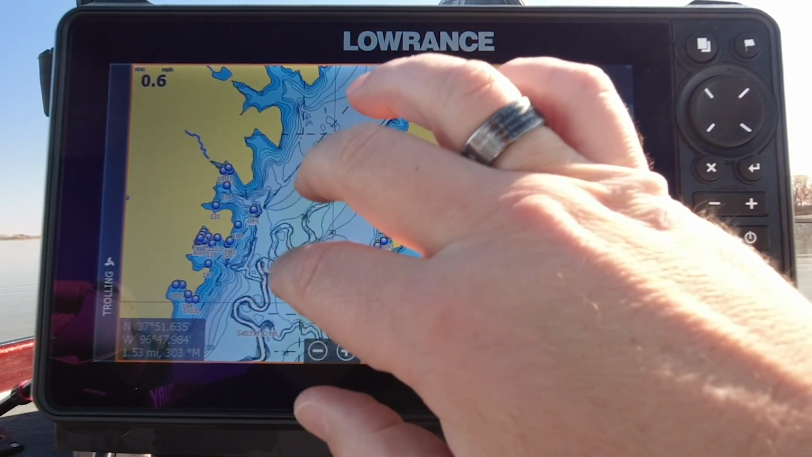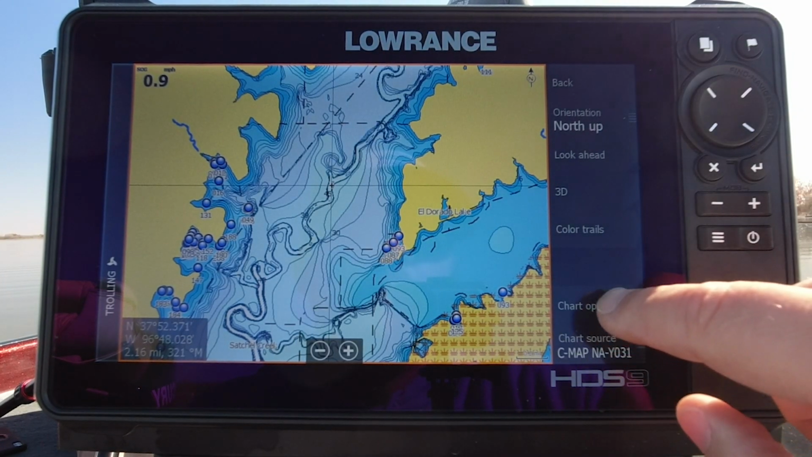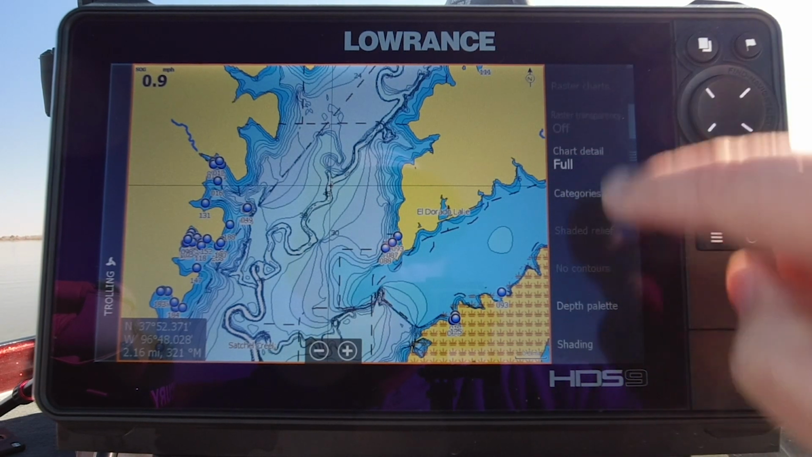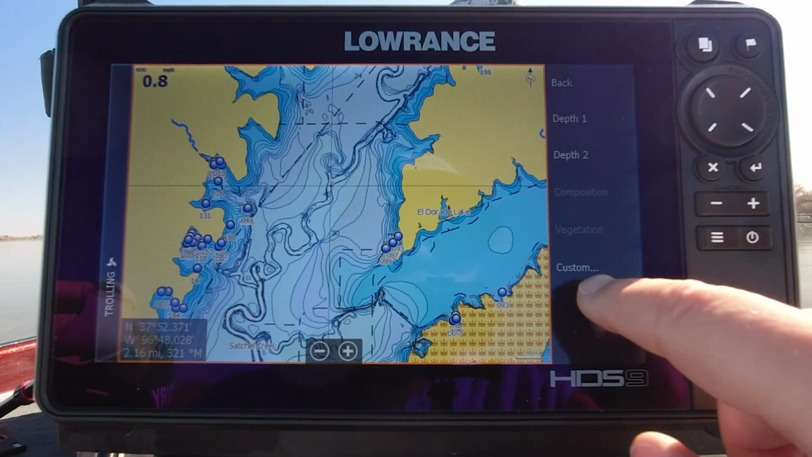We've got a lot of contour lines, but what we're going to focus in on is our depth shadings so that we can go through different ranges of depths and color them how we want to. So we're going to show you how to do that here on our unit. When we go over here to chart options, we're going to come down here to our shading, and it gives you 2 presets, so a depth 1 and a depth 2. Those are our 2 that we can go in and adjust. So we're going to jump right into that.